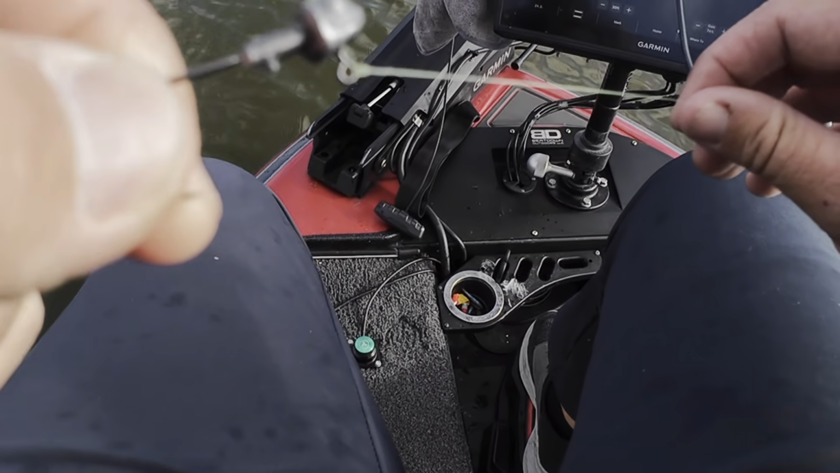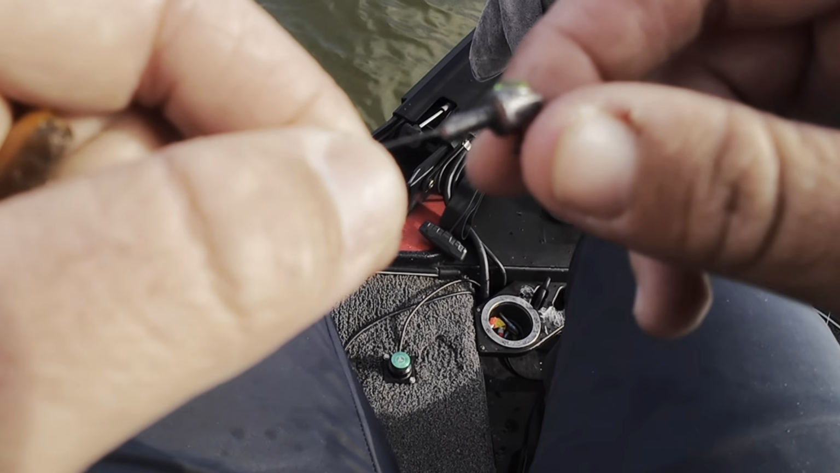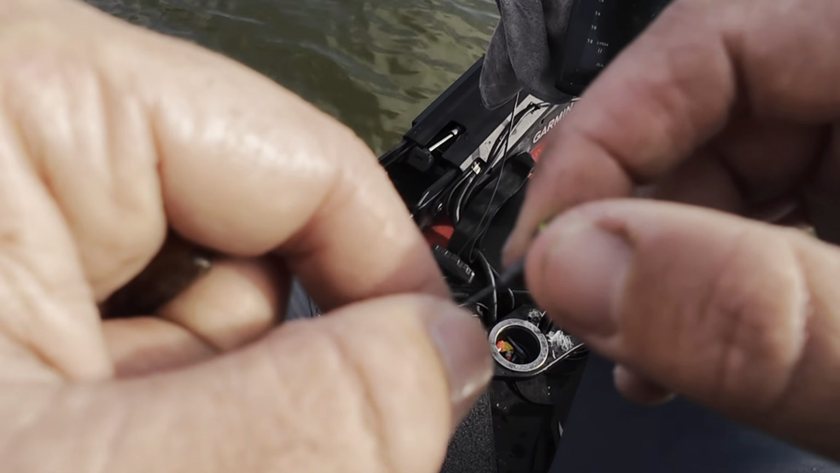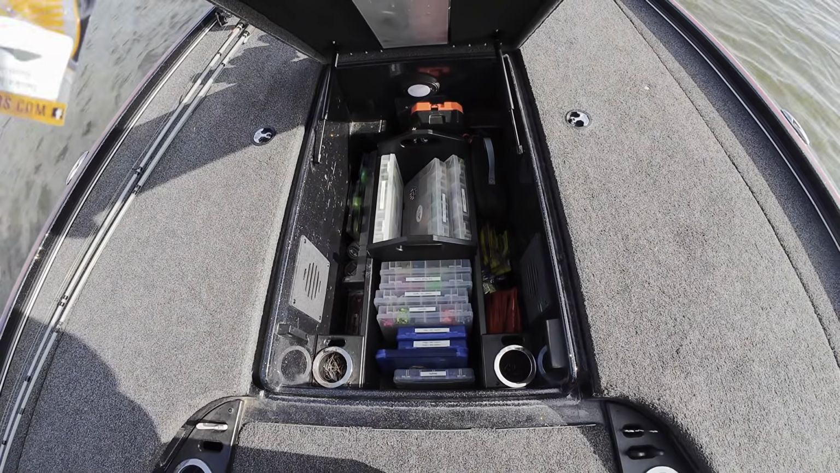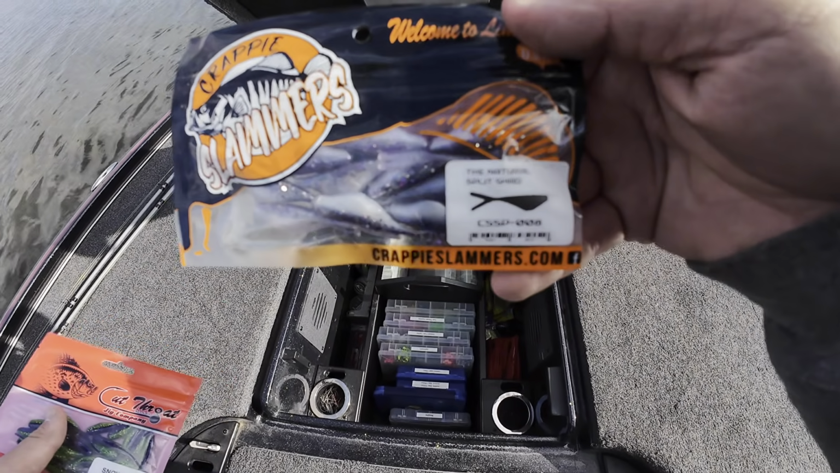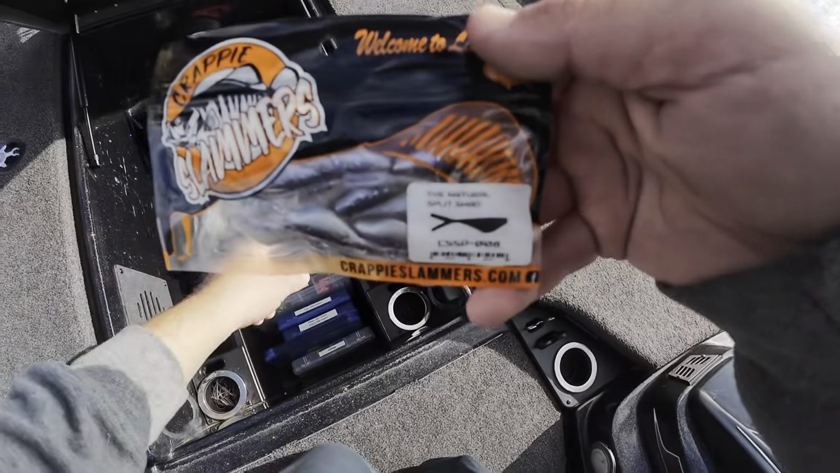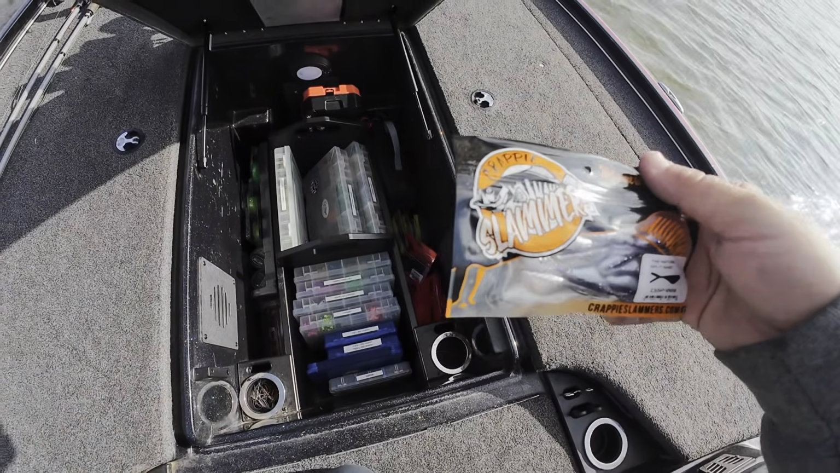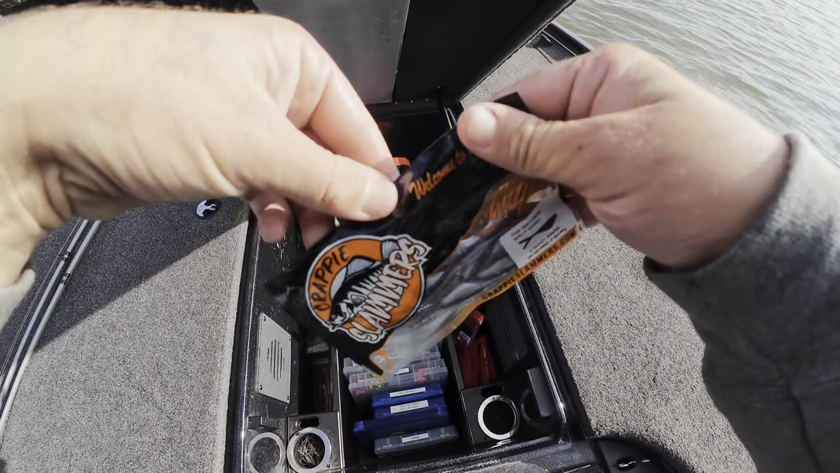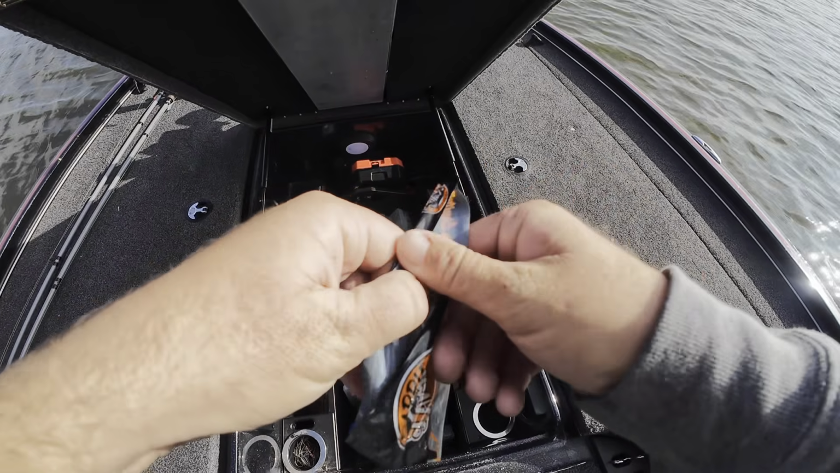I think I'm gonna go with something more natural. Water's kind of clear, sun's shining. So we'll go with a little more clear natural bait and see how they like it. All right, let's see. I think I'm gonna go with this Crappie Slammers natural split tail shad. I have a box in here that's got crappie slammers, but I think I'm out, so I pulled these off the wall in the garage. So we're gonna go ahead and get one of these.